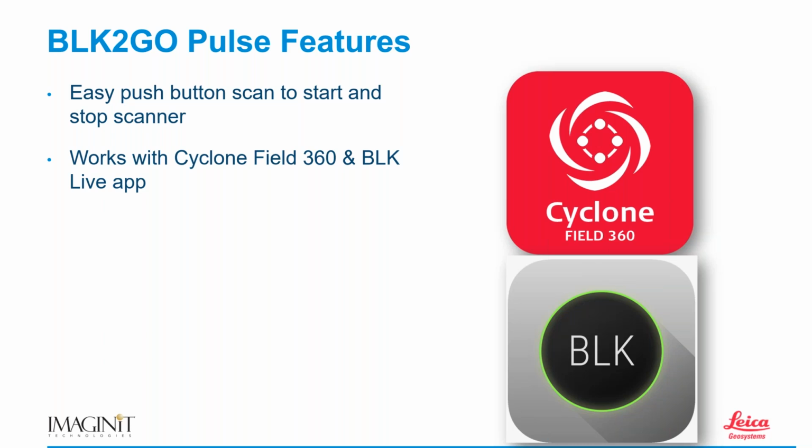And the Field 360 app, again, not to put down the BLK2GO Live app, it's different. But that Field 360 app is so nice because I use multiple scanners here at Imagine. I use the RTC, I use the BLK360, I use the BLK2GO. All of them can work within that Field 360 app. So it's one interface for me to run everything.